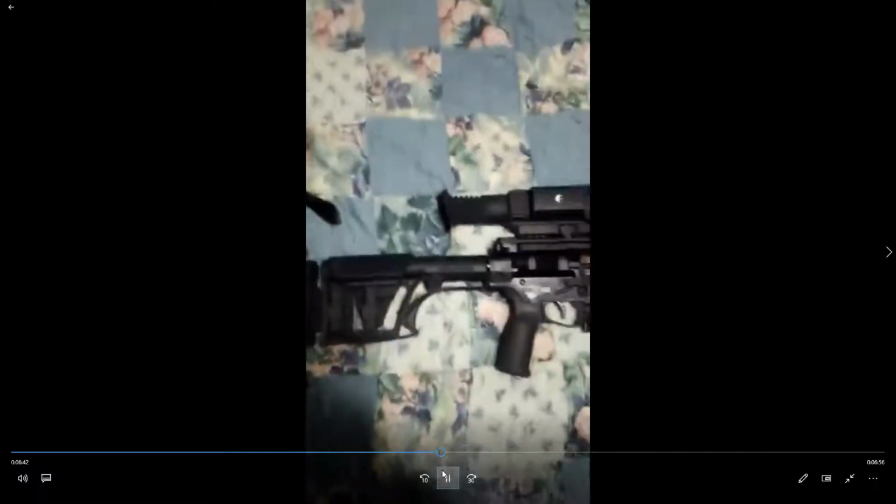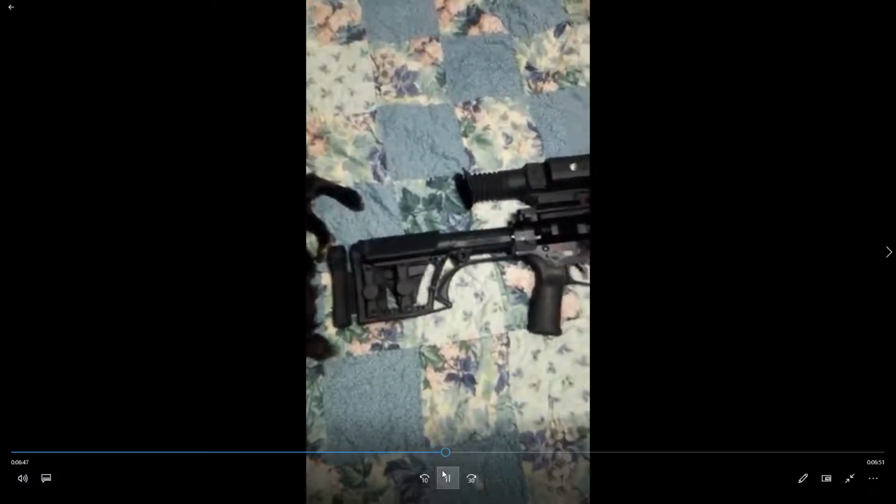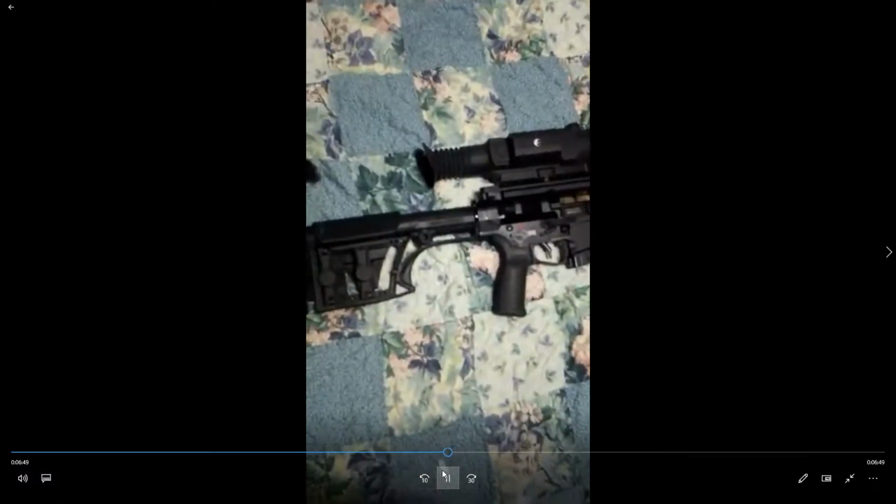I also had POF put on, I don't know how many of y'all like them, but I do not like the collapsible stocks. The collapsible stocks, they all wiggle, and they are short.